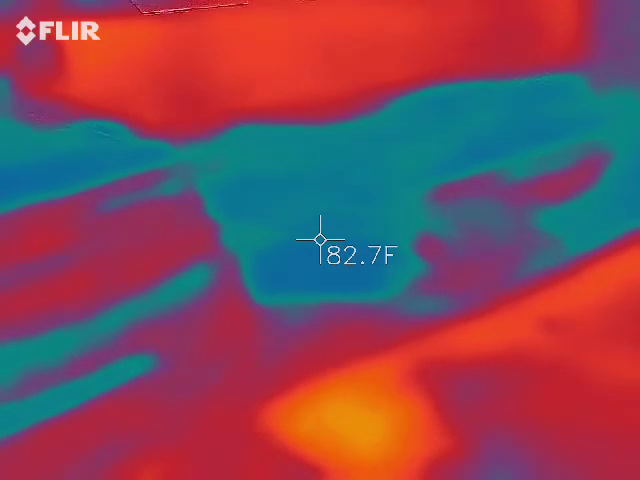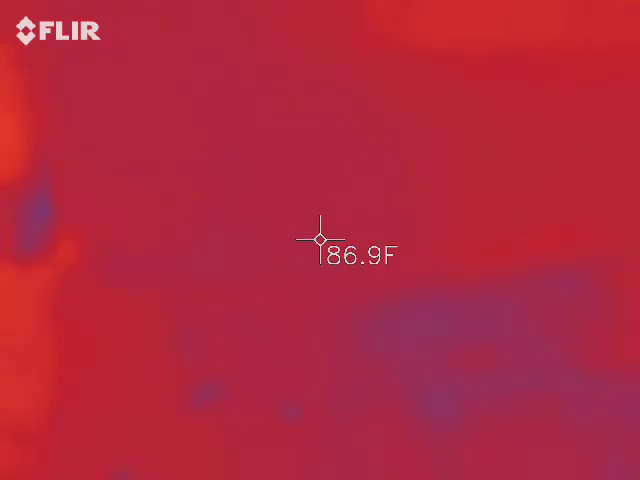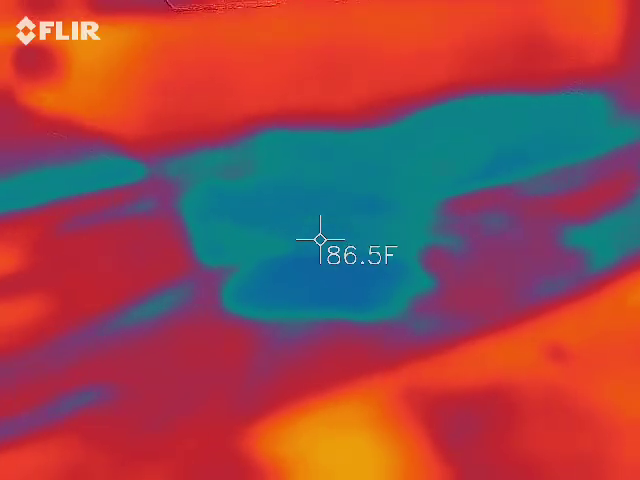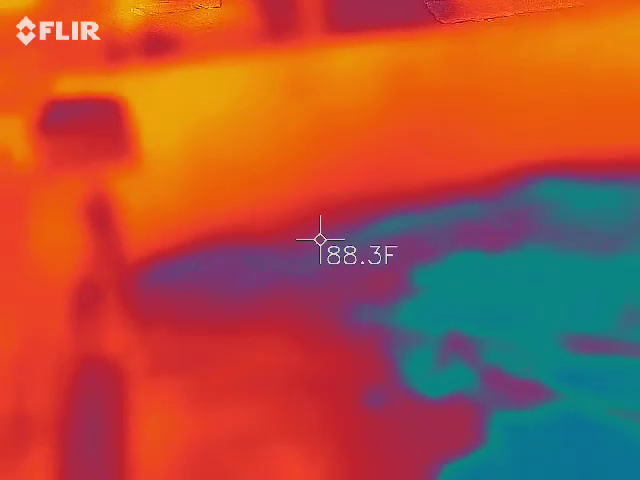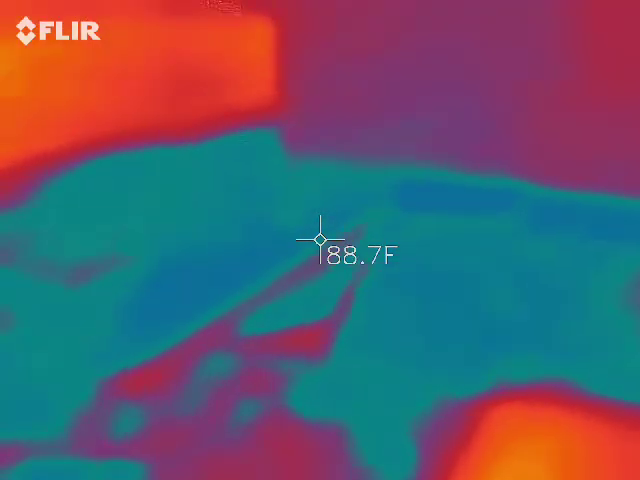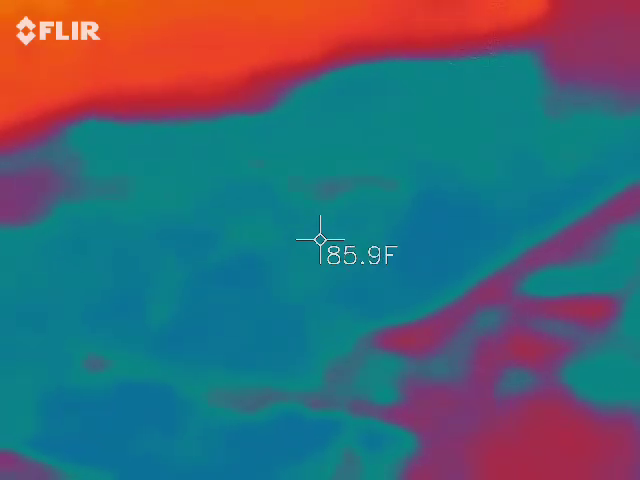See? 73 degrees here. Over here is about 87. It's going back up. Oh wow, did you feel that? Coldness? Eliza, what happened to your house?